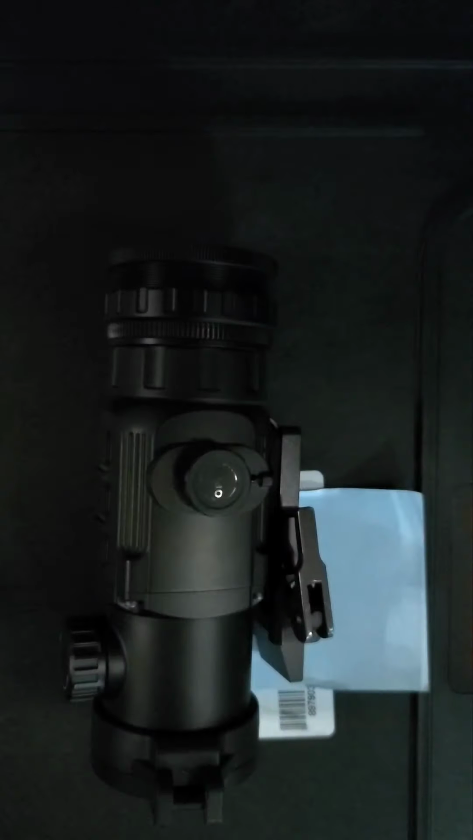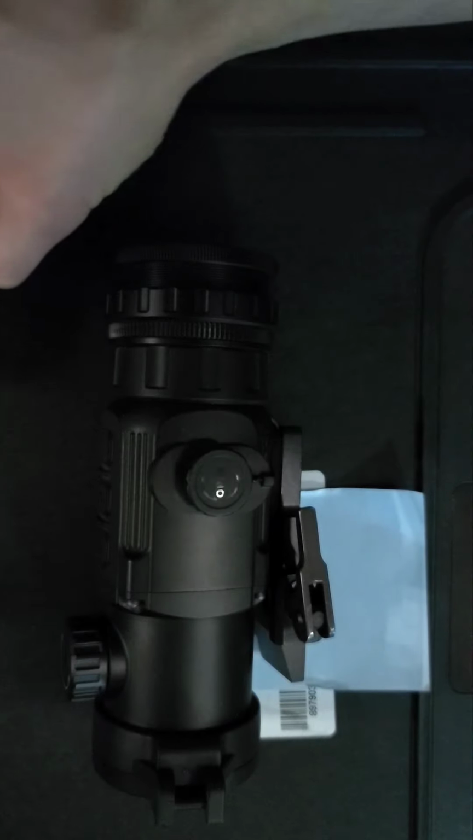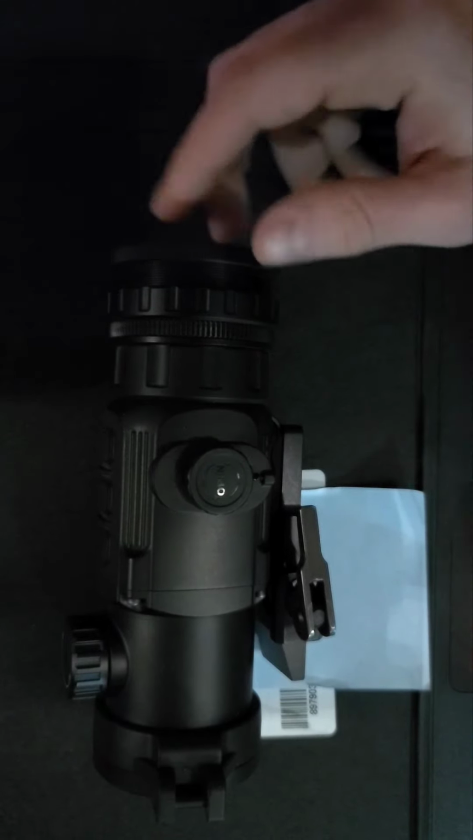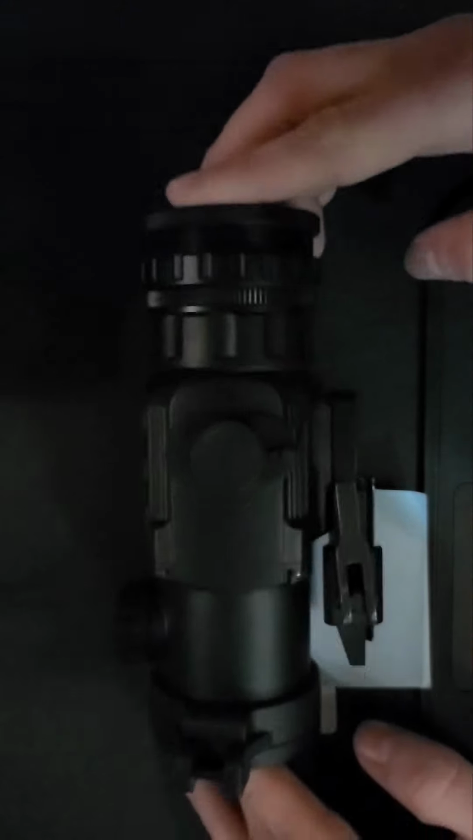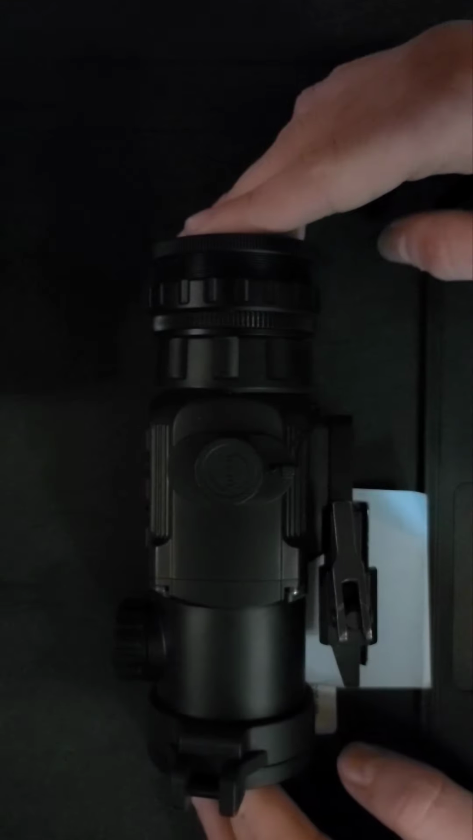So this right here, you can get for a little bit under $5,000. Functions well as a clip-on, decent as a handheld. It's not quick use going between those two modes, but it's quick enough and good for your average thermal aficionado / hunter.